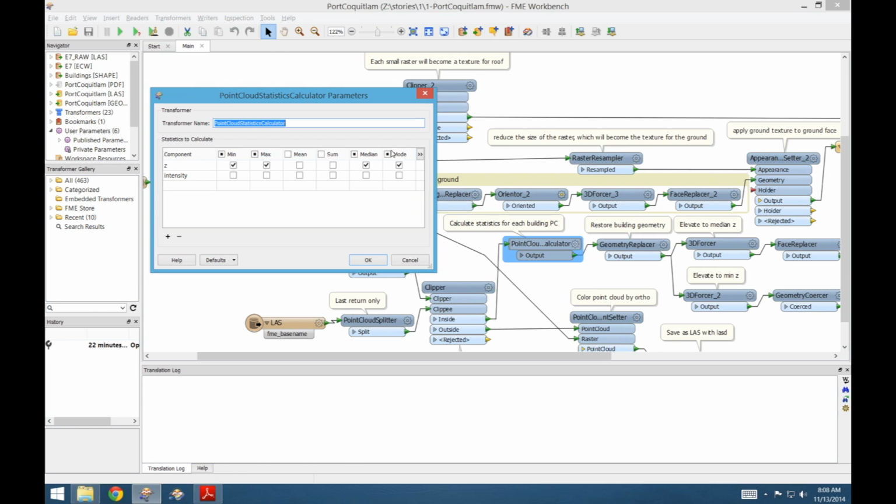So we would extrude the building to the max point within that building, and that could be an antenna or chimney or maybe even a bird flying over. Now we can pick something else, like a median value, which gives a much better representation of where the actual roof is. This works especially well for flat roofs, which in downtown Port Coquitlam are the prevalent ones.